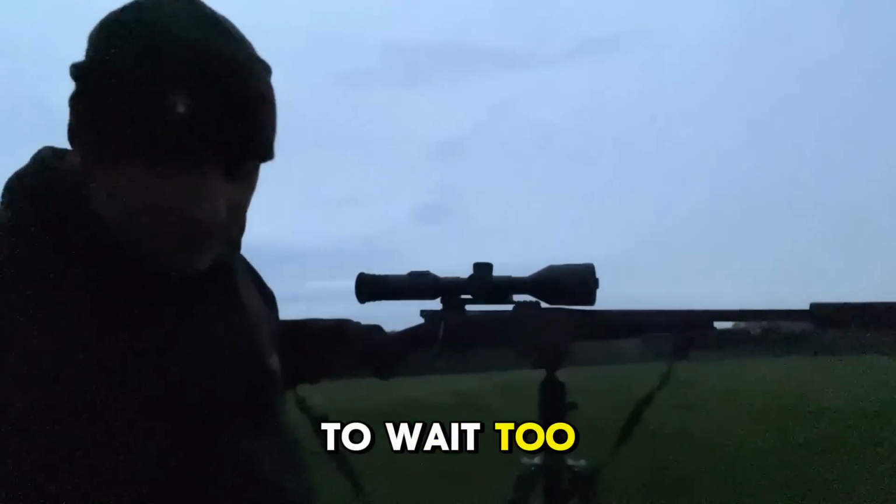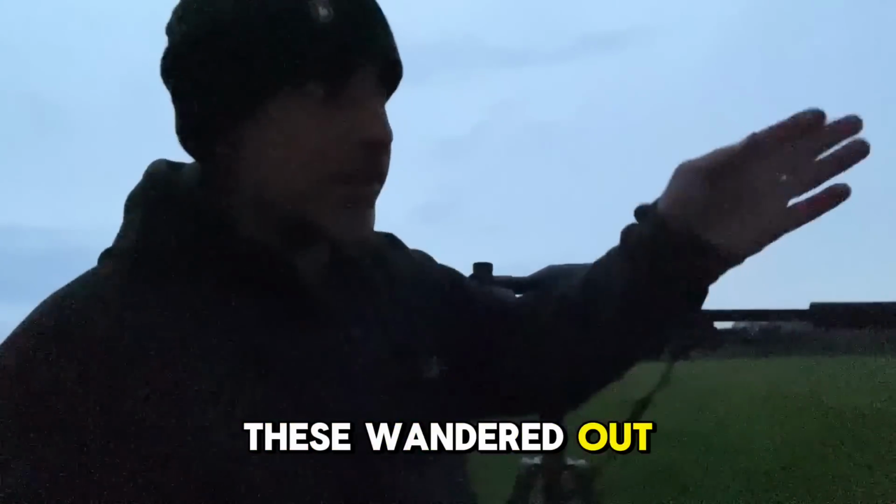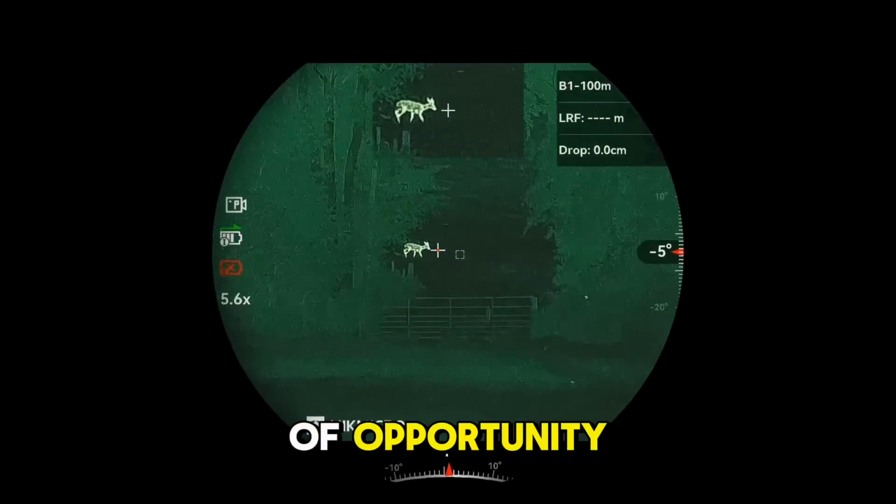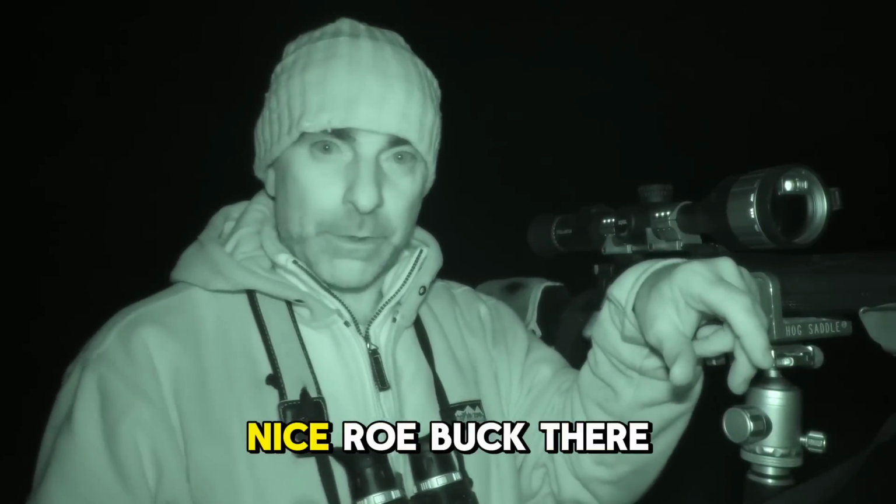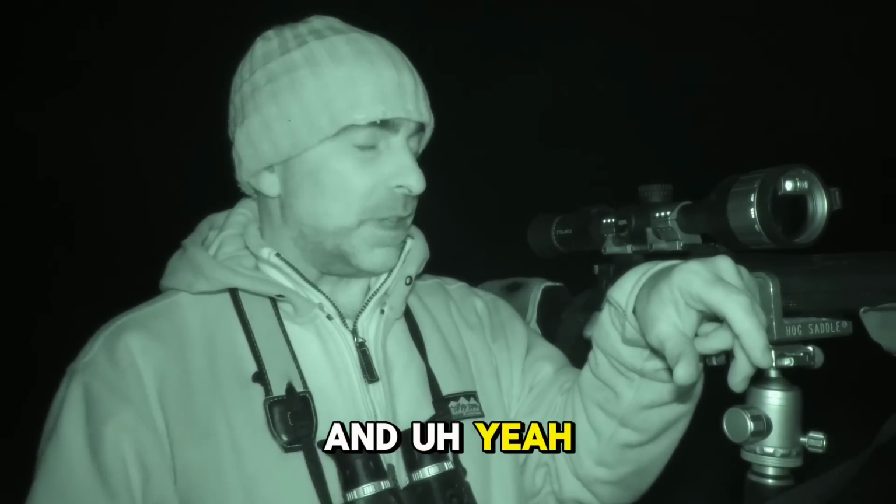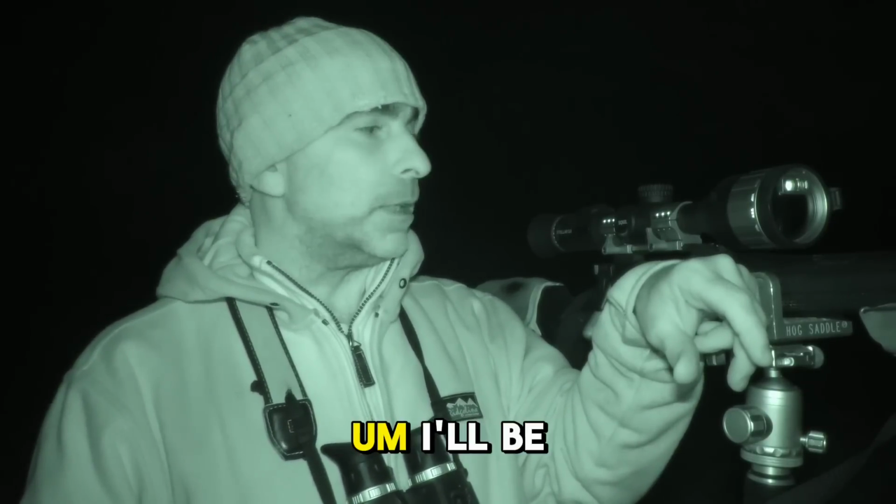Well, didn't have to wait too long, just sort of last knock-ins really. A deer wandered out straight out from the left there, and I just had a short window of opportunity, so I gave him a quick shout and he stopped. Go down, pick that up. Well, that was a good early result, that nice roe buck there. It's about 130 yards, and yeah, a nice shot for this setup. That's back in the truck now, cleaned out, ready to go home.